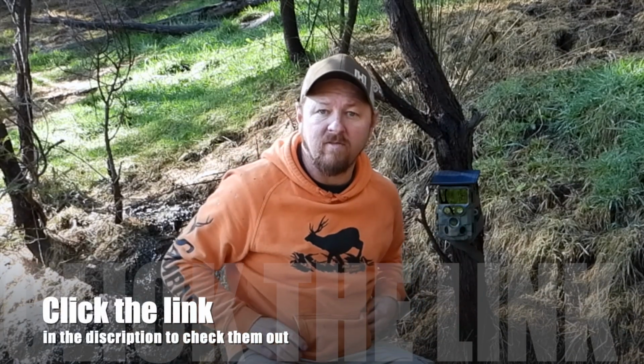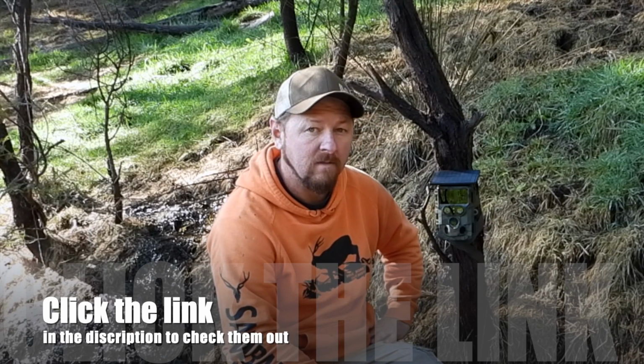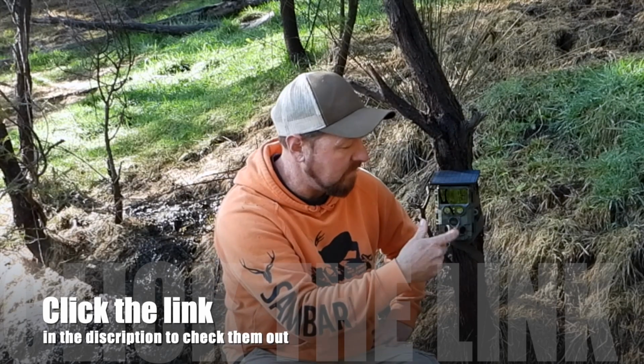We'll get home, put these photos on the computer and have a look at what it came back with. But so far it looks pretty good. The display on the screen was actually good, with good resolution. You could see what I was looking at on that little screen. You could tell the quality even at the far end, which from here is probably 8 metres to the back end of the wallow, and I could still see what the stag looked like that far away.